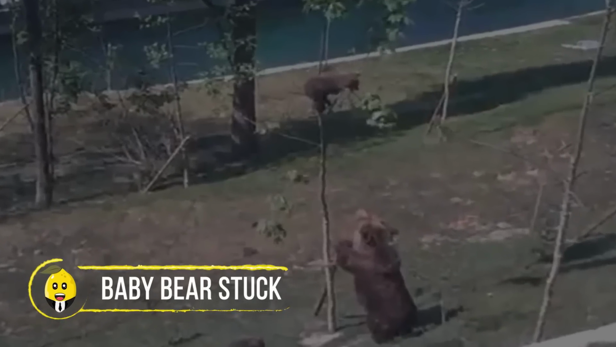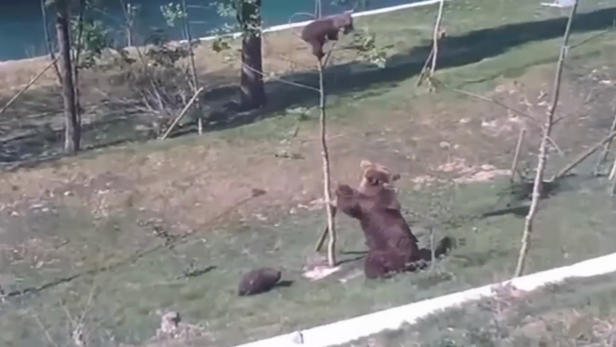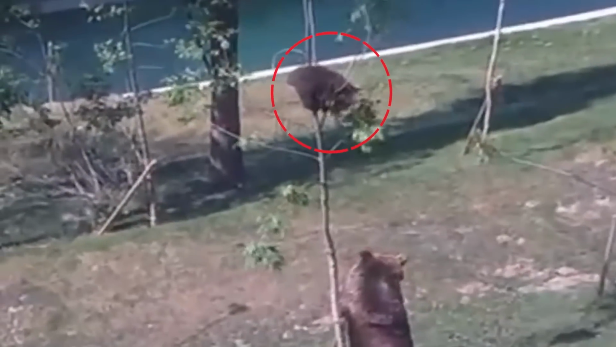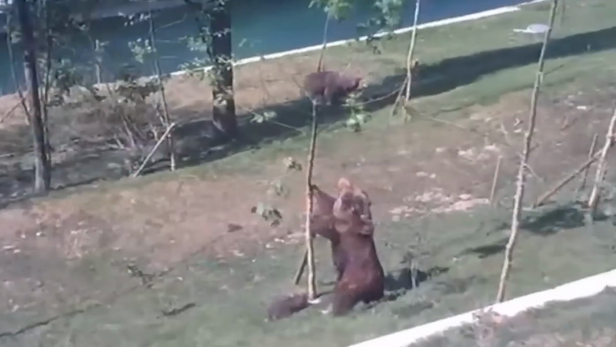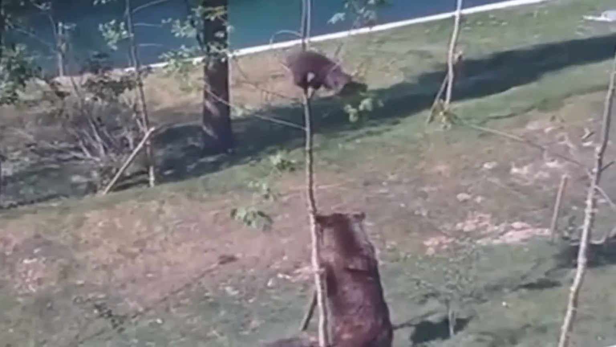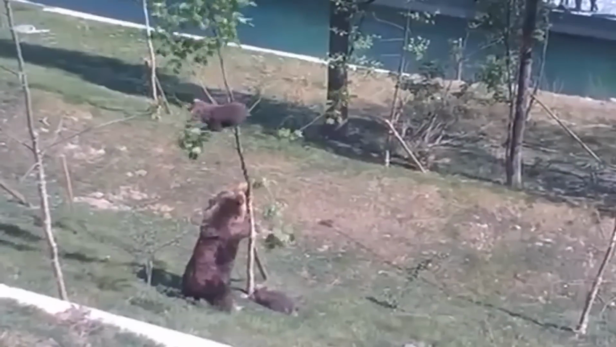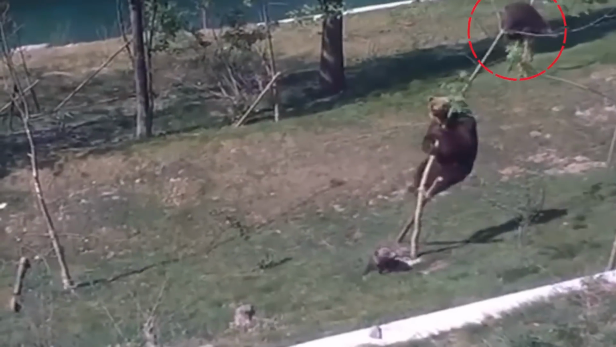Baby bear stuck. Initially, it looked really funny, but how on earth did this cub end up on the bush top? We don't know that, but this footage captured in Switzerland melted everyone's hearts, where a mama bear could be seen rescuing her adventurous cub who was in a really interesting trouble.